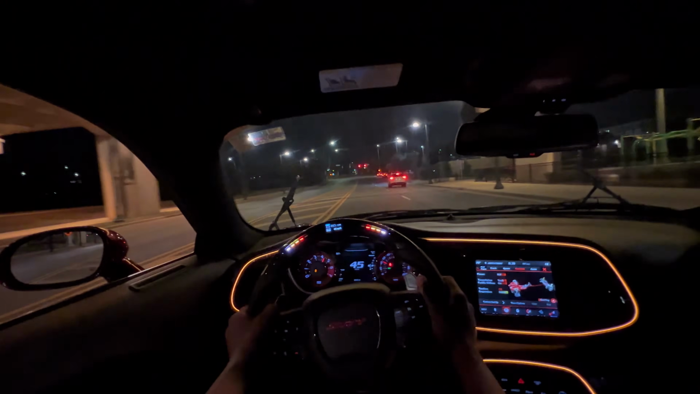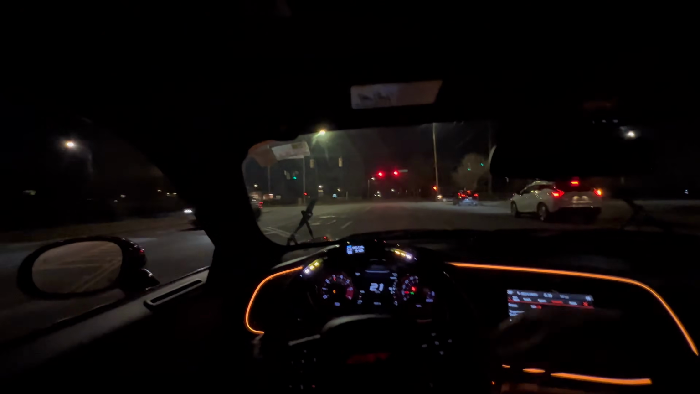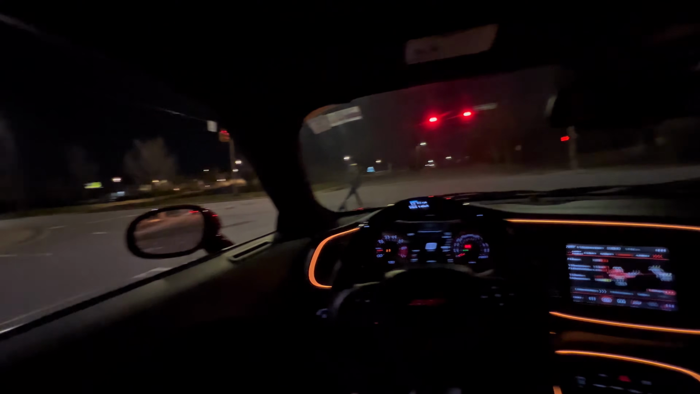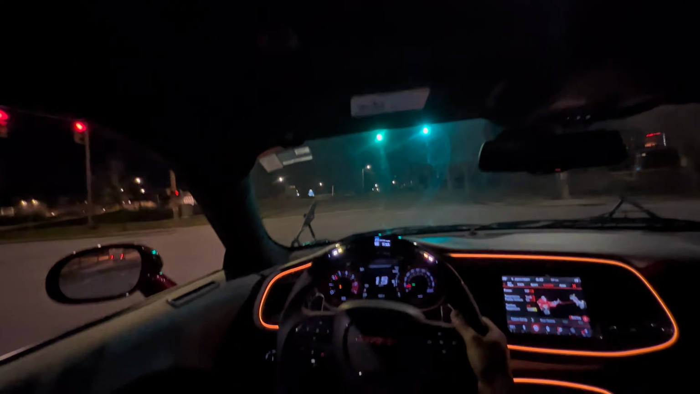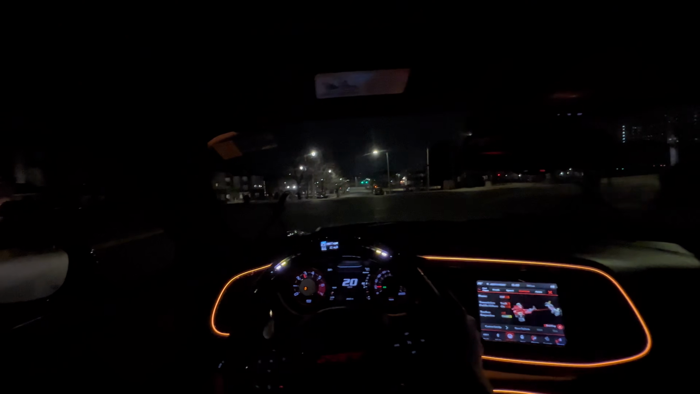That car sounds crazy. Yeah, I don't know where I'm going, y'all. I'm just finna be floating this thing, but we gotta float it with the seatbelt on. Light green, you feel me? We back in action. Oh, I ain't got my headlights on. How dumb can I be?